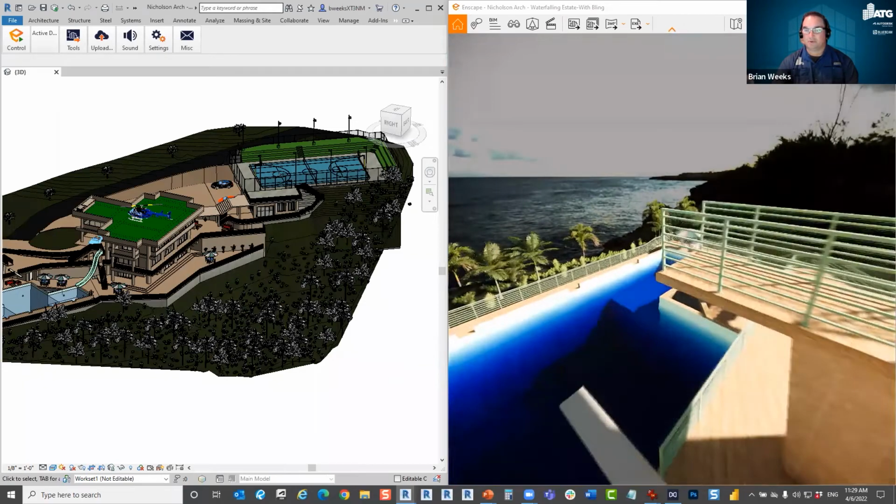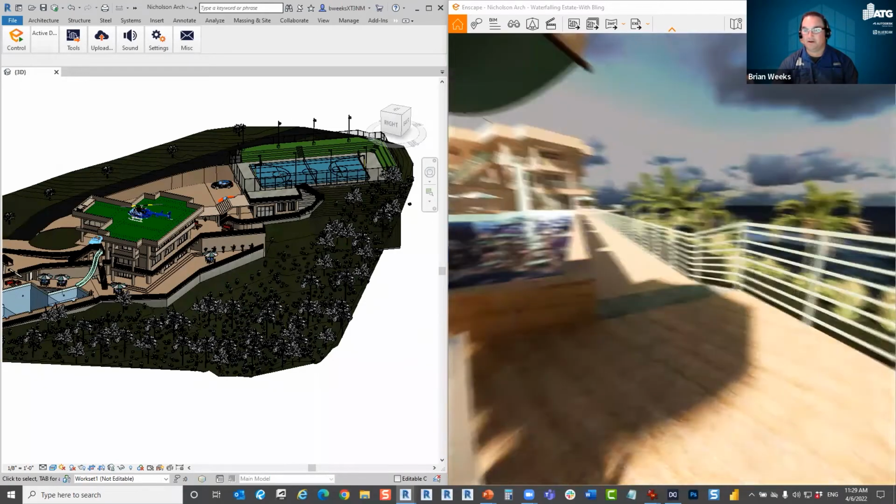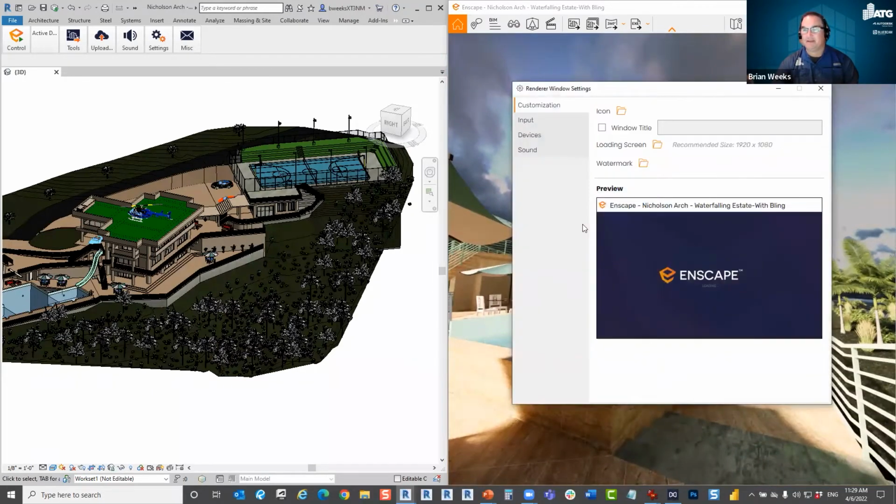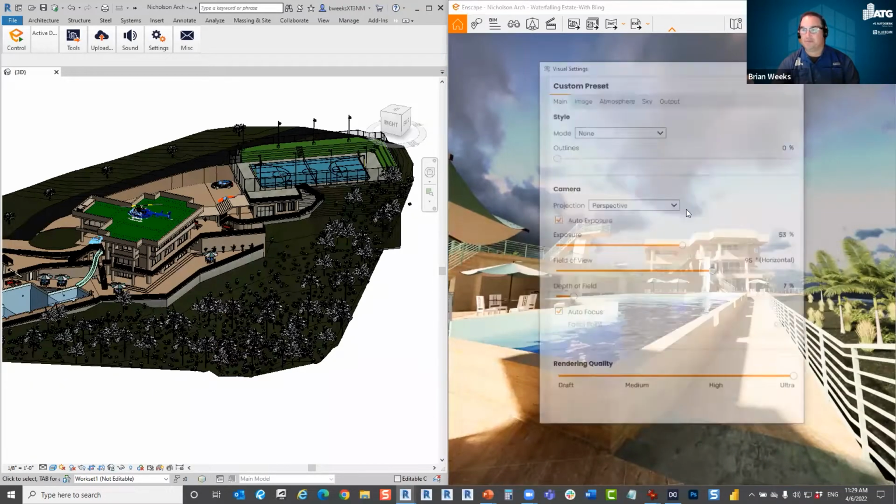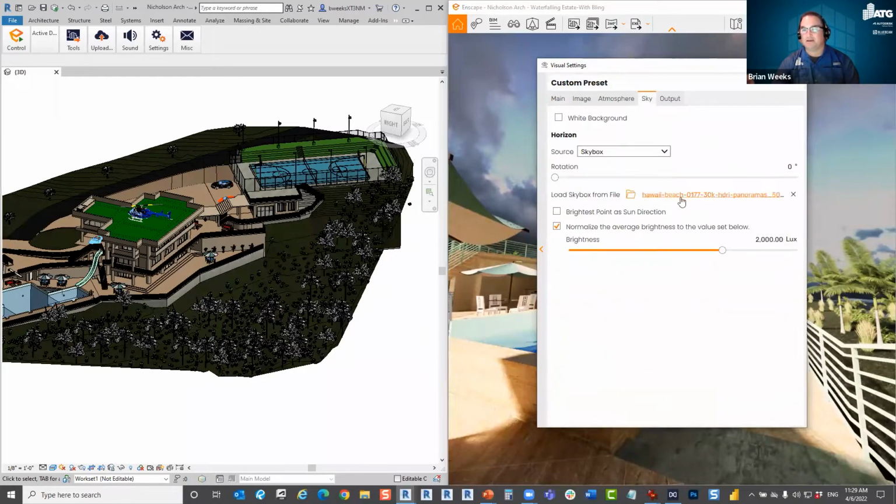Enscape also has a really nice feature. I'm going to come down here because I like showing this view, is that I can change the time of day. Now, I do want to clarify with this particular skybox, I didn't go into a lot of setup on it. So the picture I used doesn't work with the time change because it's not a transparent skybox.